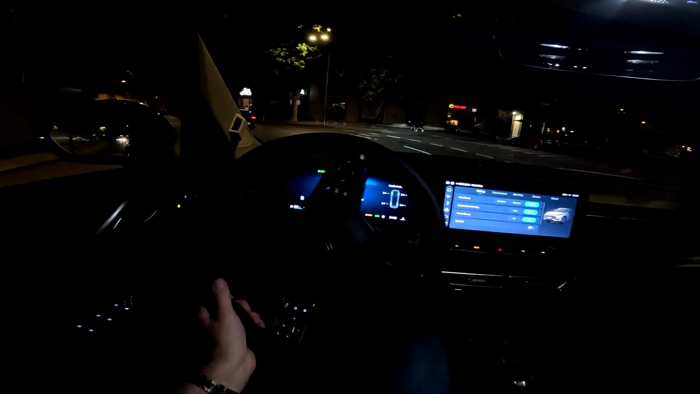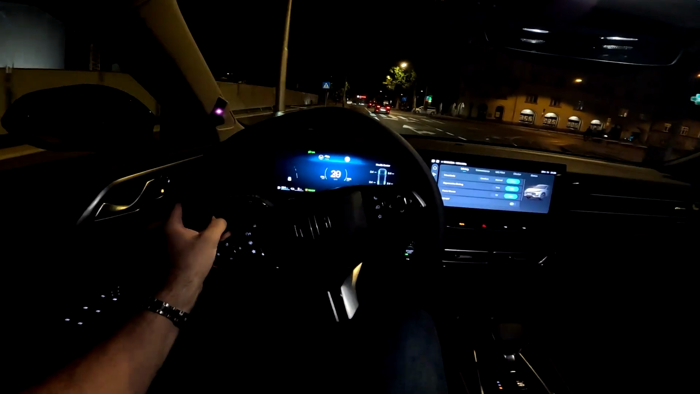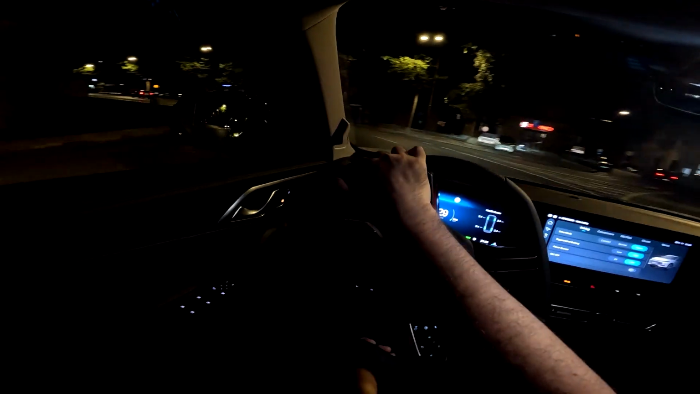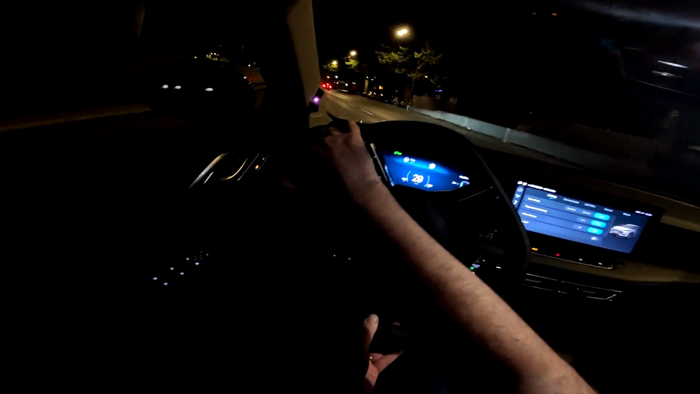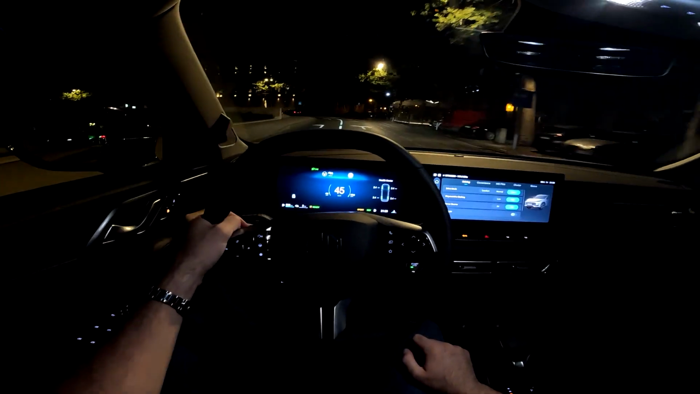You can also choose here the recuperation, or actually regenerative braking, then power source, hybrid or electric, and ESC off. You can also turn it off here. So those are the driving settings.